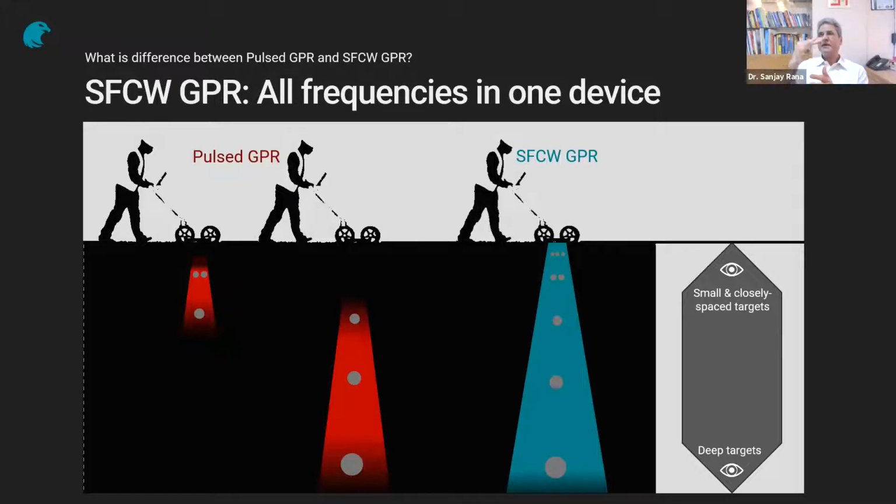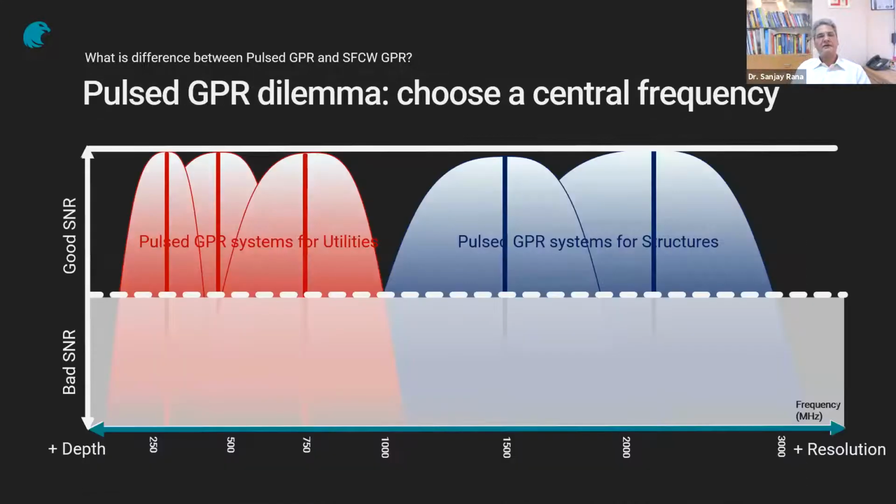Going slightly deeper into it, if you look at the data, definitely the noise is much more reduced. The data clarity is much better, which we will just see in slides to come. So this was a Pulse GPR dilemma. Choose a central frequency. So for example, central frequency is 250. And now coming to that discussion.